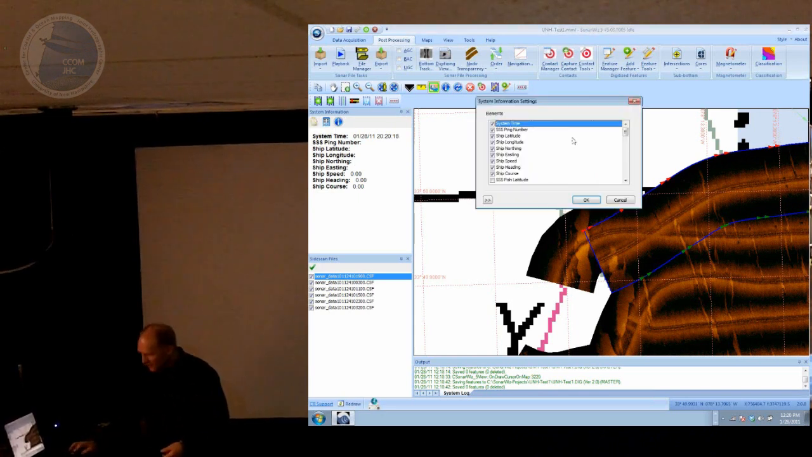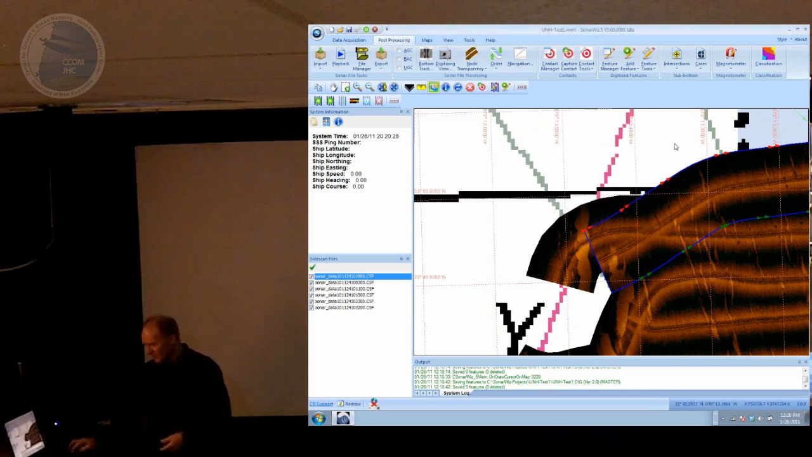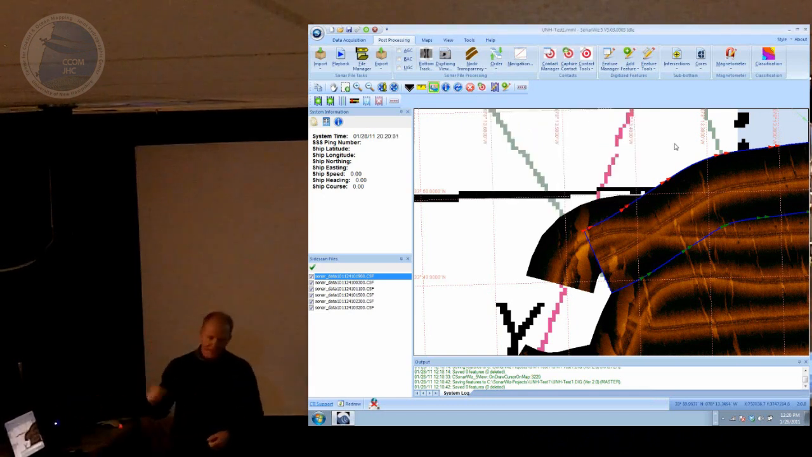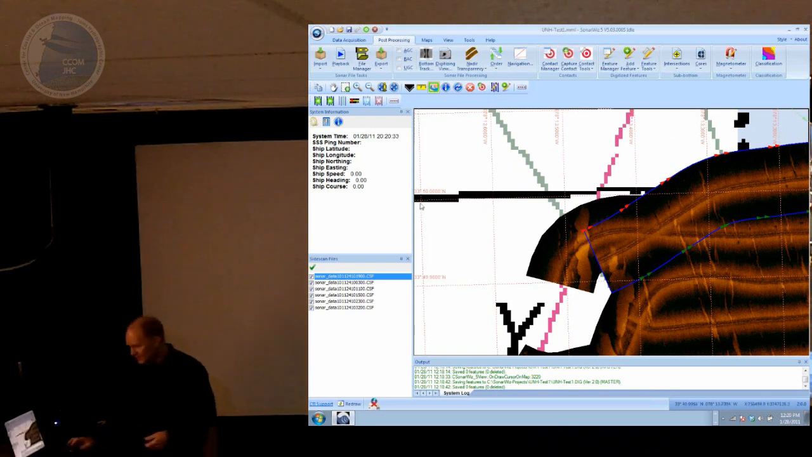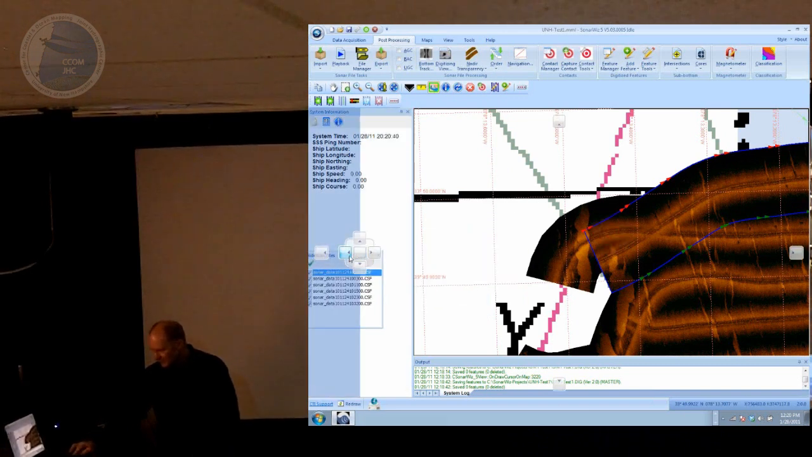So you click on the gear and you choose the variables that you care about monitoring. So all the stuff: sidescan, sub-bottom, position, altitude, event number, GPS quality, and so on. So you can configure this and save that setup and reuse it again later. Most of these windows are dockable, and you can just move them around and dock them to get the screen set up the way you like it.